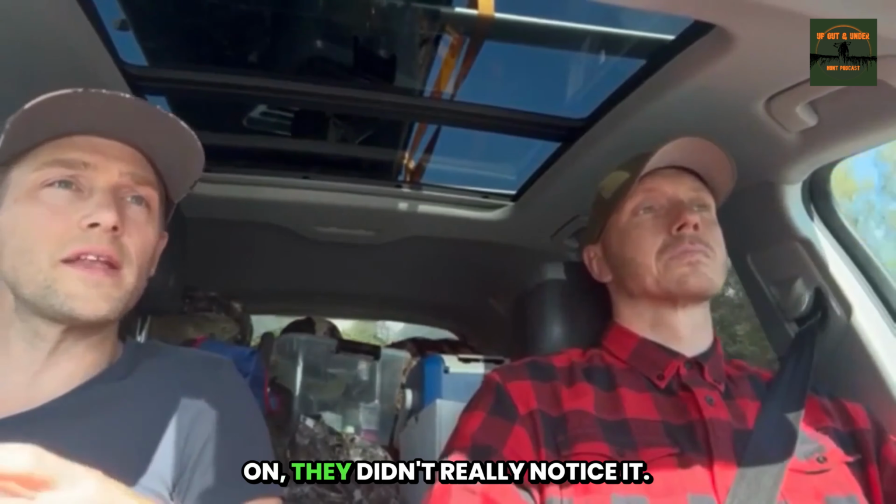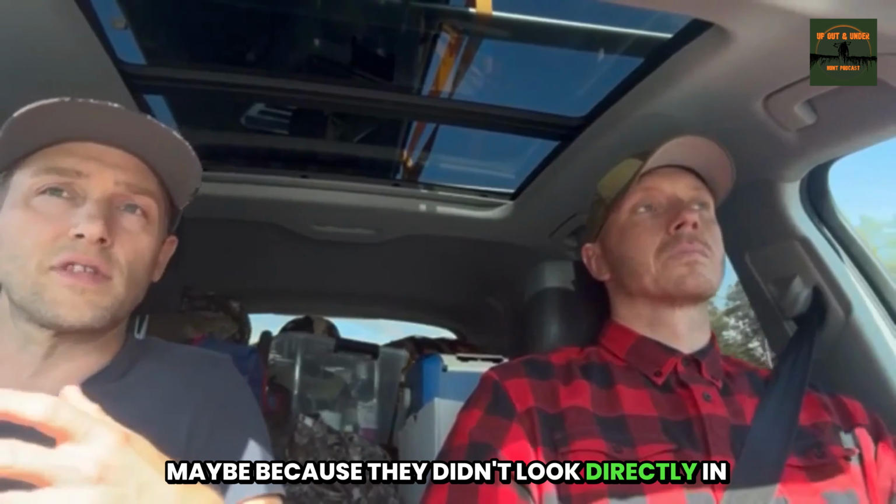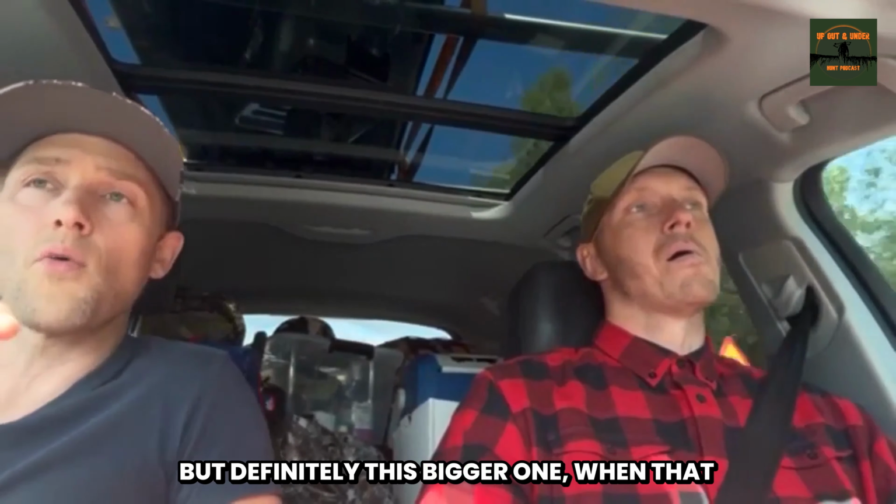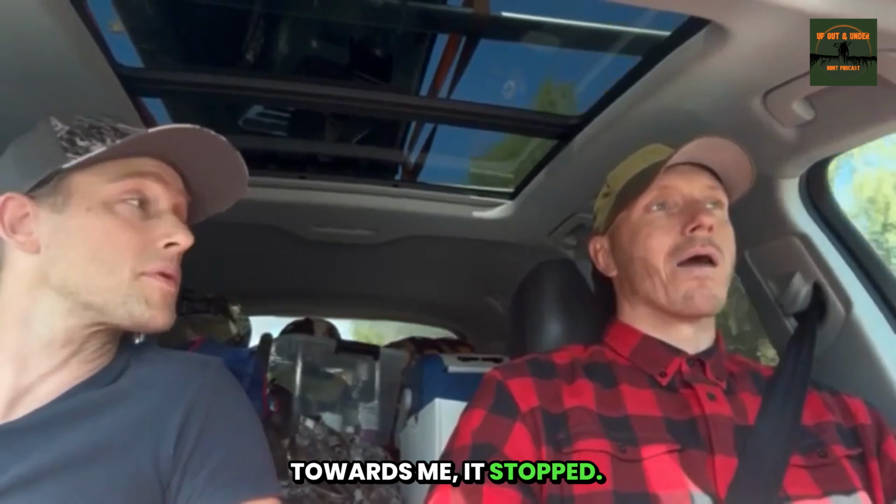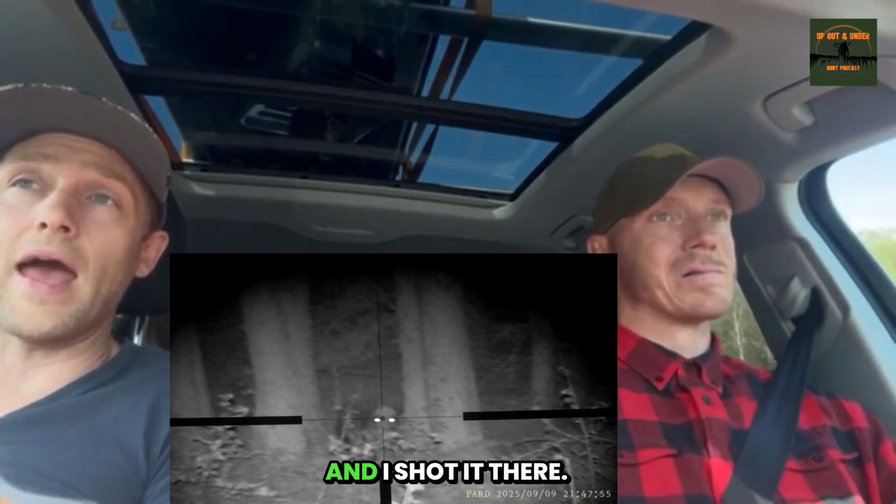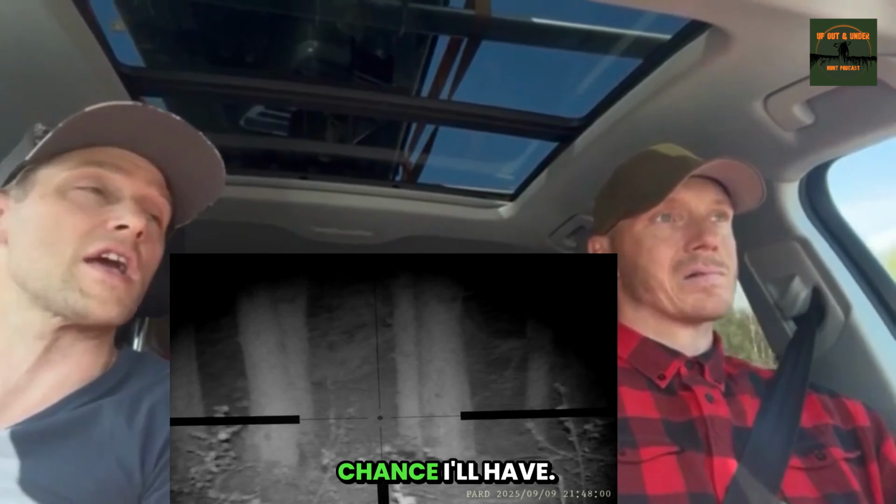And I think with the smaller pigs, when it was turned on, they didn't really notice it. Maybe because they didn't look directly in my direction, but definitely this bigger one, when it turned around and faced me and walked towards me, it stopped, and it just looked straight in my direction, and I shot it there.